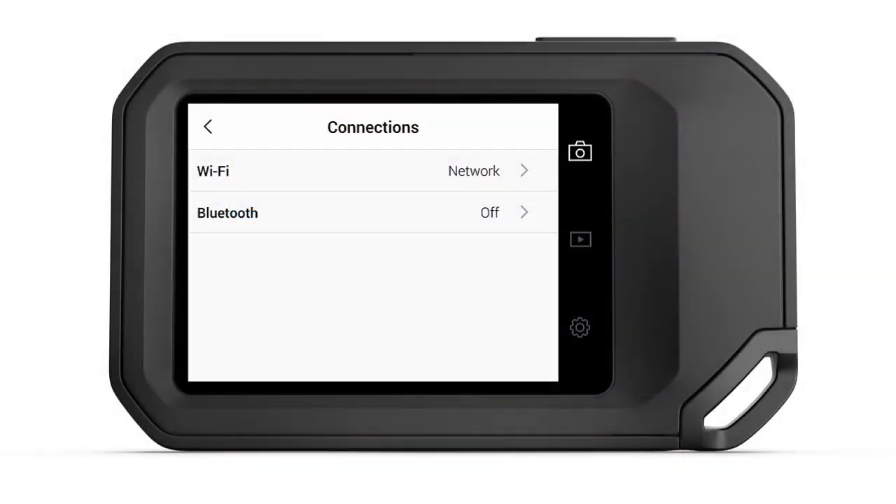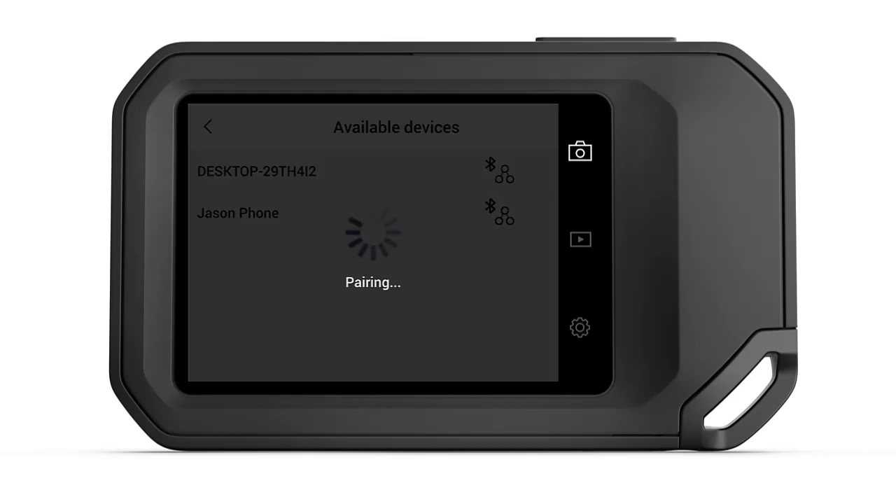From the Connections menu on the camera, enable Bluetooth to search for available devices. If Bluetooth is enabled on your mobile device, it will appear in the list on the thermal imager. Select the device to pair, and then allow the connection from the mobile device.